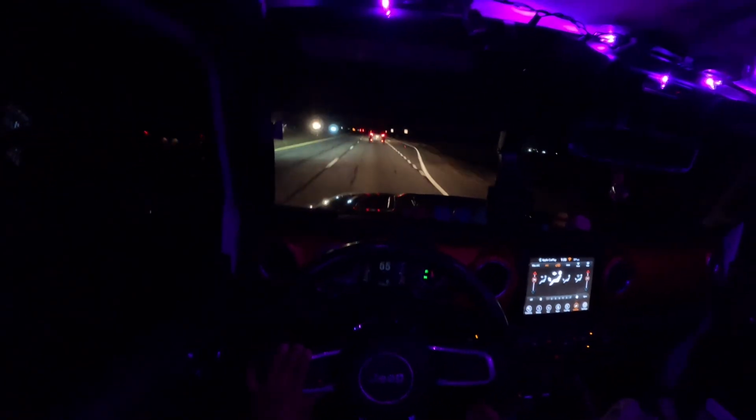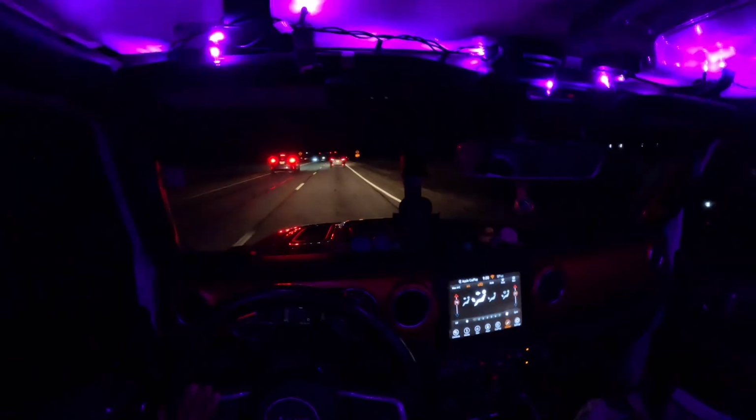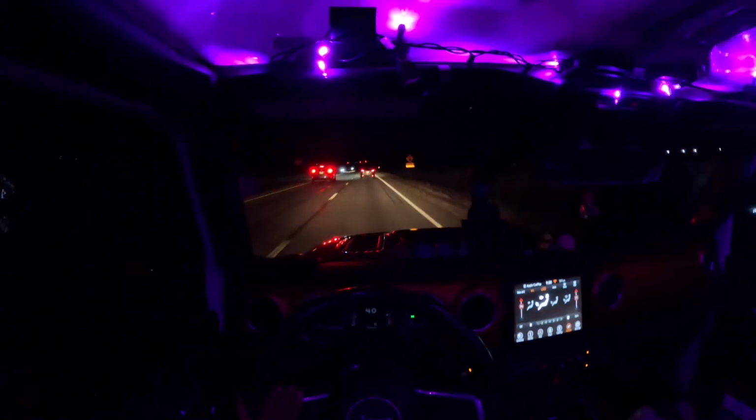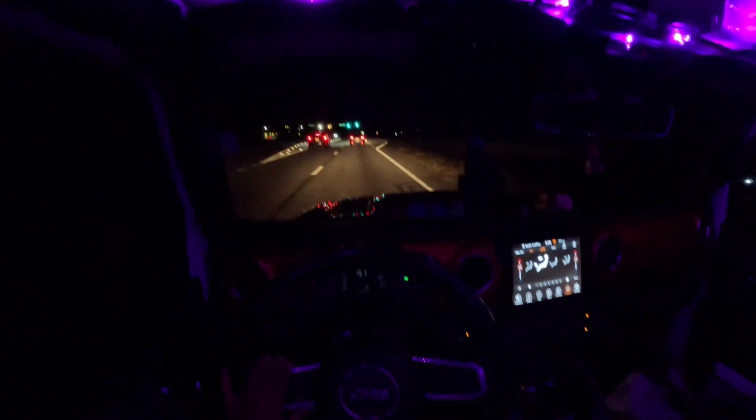Let me see what it looks like if I turn the light out. Let me see. Can y'all see? Hell nah. And I got the lights plugged into the socket. That's the only way.